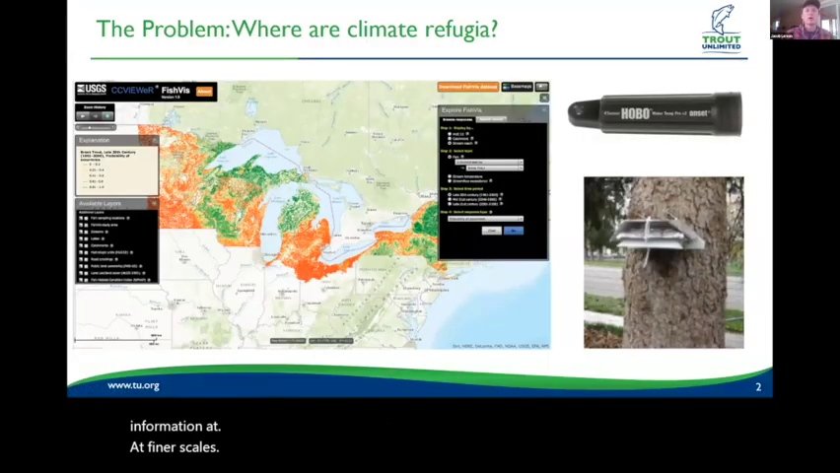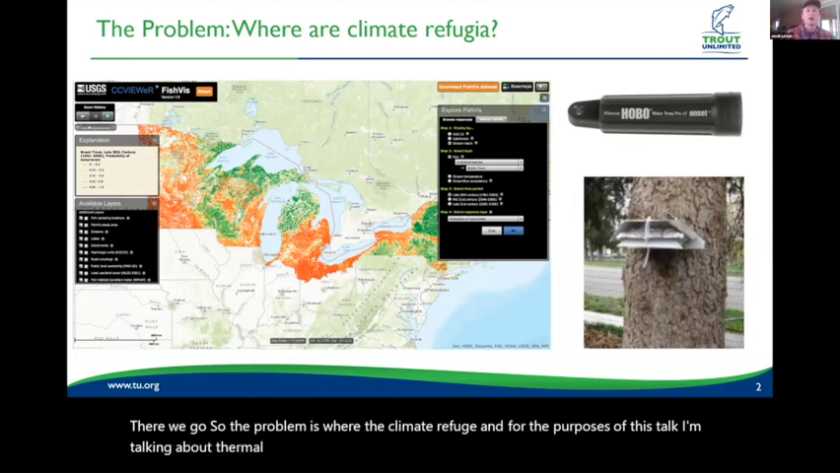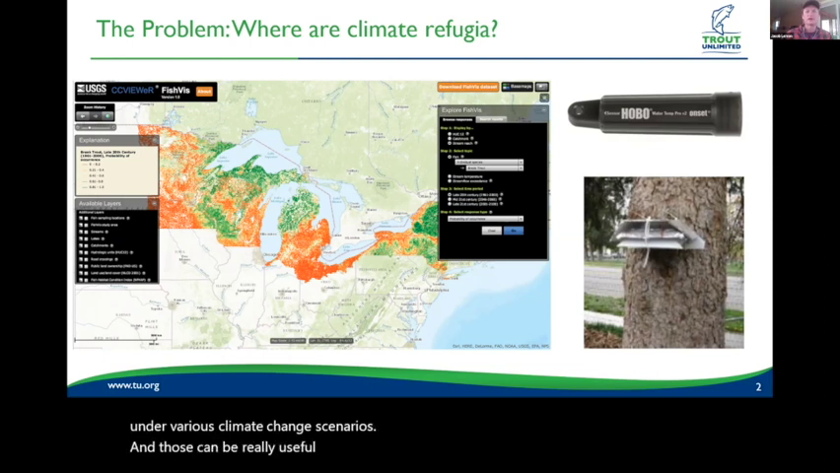So the problem is we're looking at climate refugia, and for the purposes of this talk, I'm talking about thermal refugia. I know there are other flow and drought refugia for consideration, things of that nature, but we're talking just about temperature here. And there are some really nice regional models out there that evaluate the likelihood of cold water fish occurrence under various climate change scenarios. And those can be really useful at sort of broader scales. But once you start to drill down to smaller watersheds, they often break down.